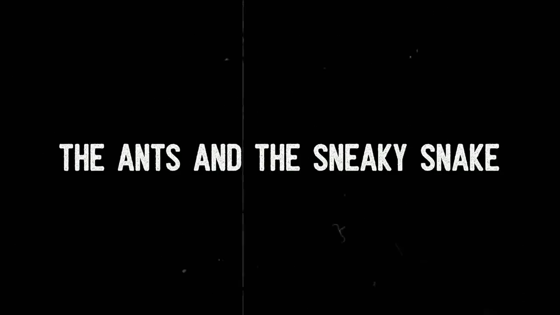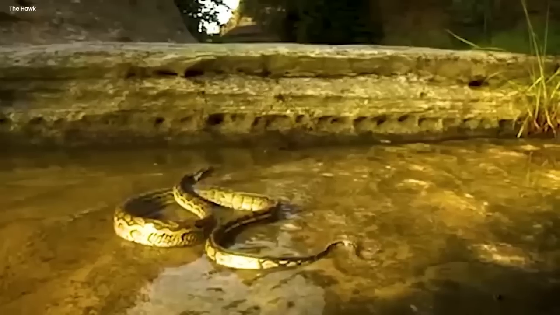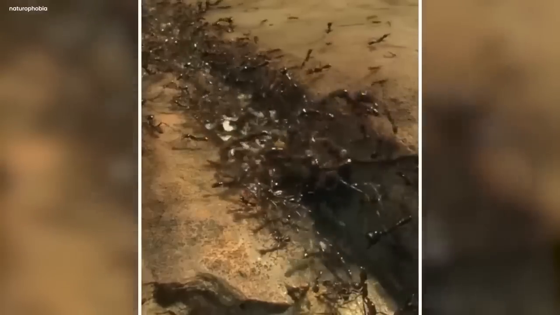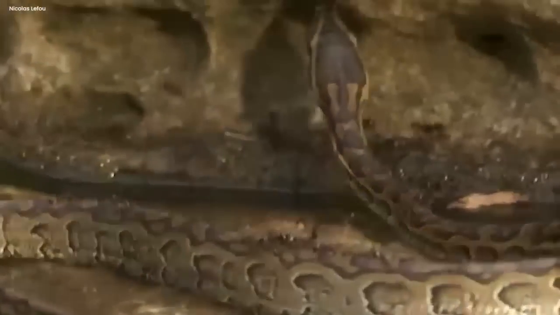The Ants and the Sneaky Snake. Once upon a time, in a quiet corner of the desert, something unusual happened. A sneaky snake, likely lost and looking for a snack, crawled right into the home of some hard-working ants. You can imagine the shock on those little ants' faces when they saw this long snake.